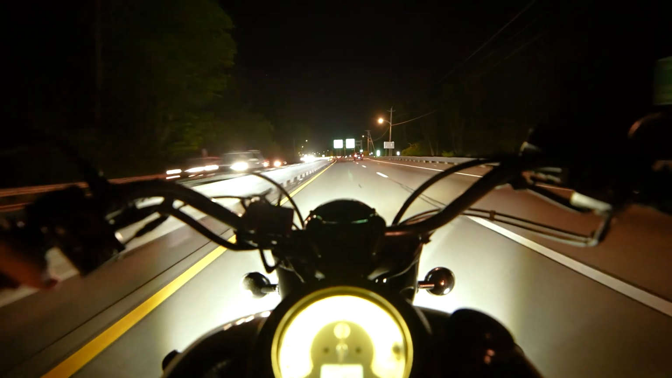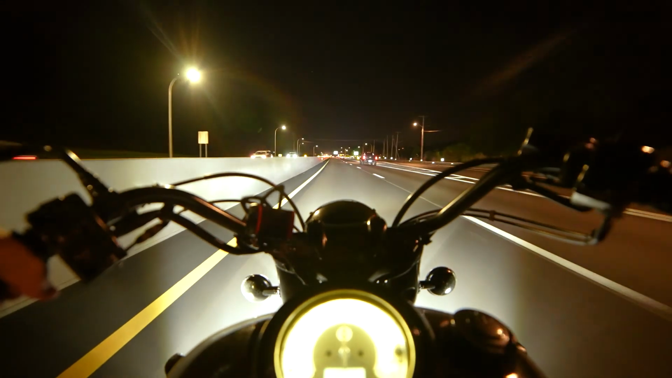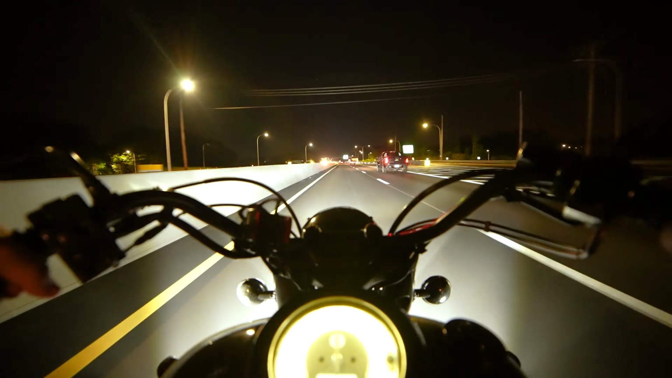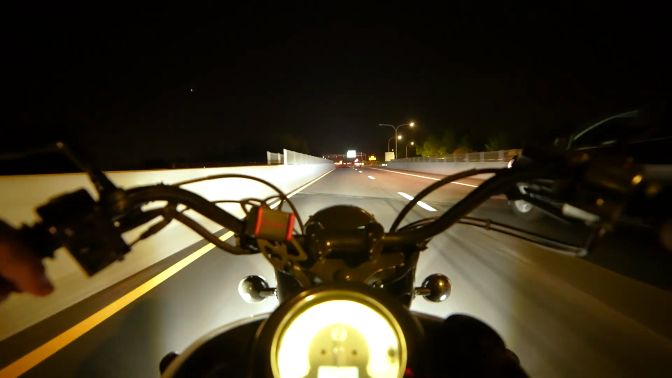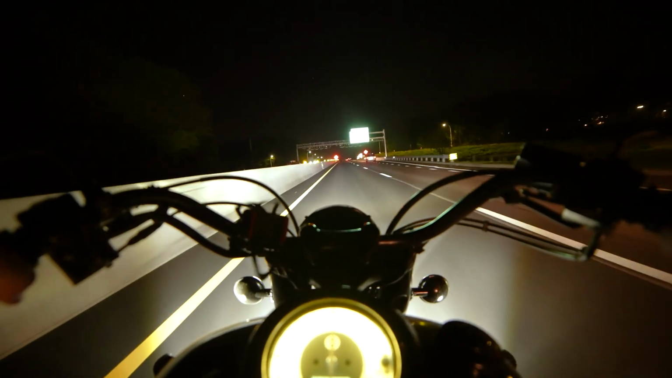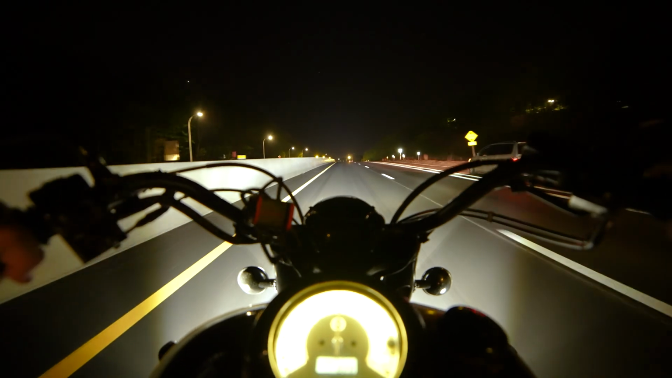If you guys can hear me, this might be a good way to show you between the two footages, the GoPro versus the Sony as well, for quality here. Being at night, different ambient stuff going on, I think it would be very interesting to see. So, definitely try this after.